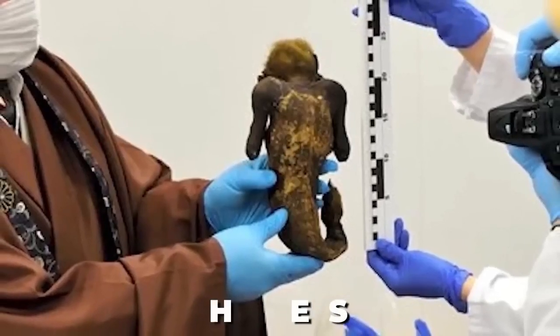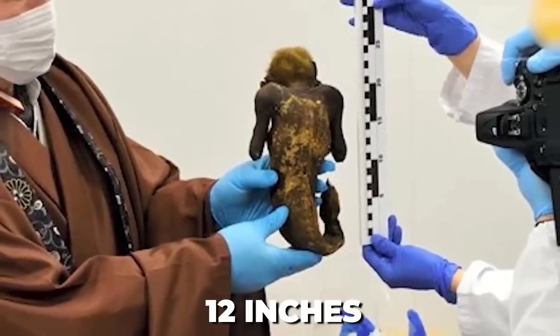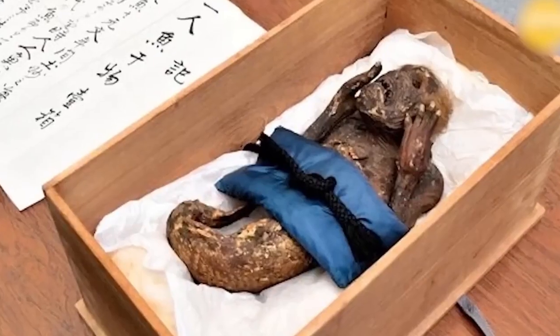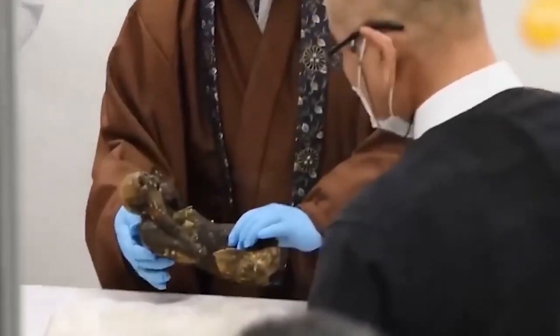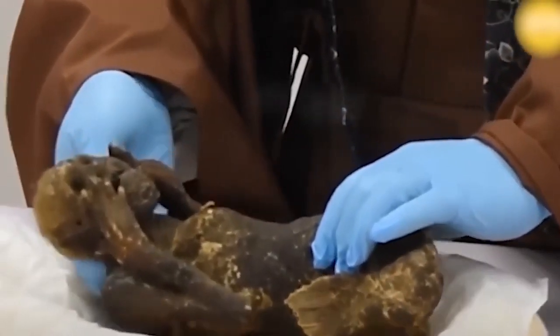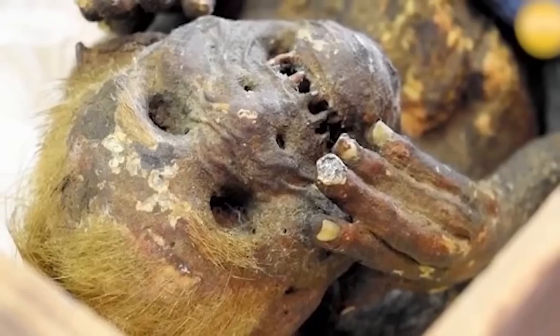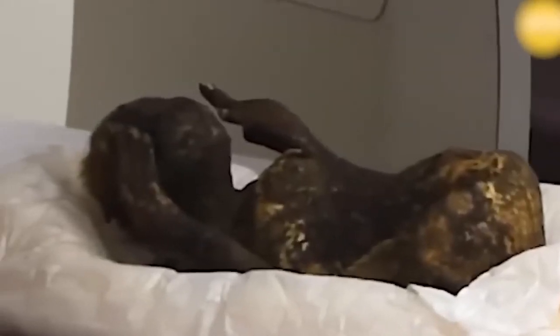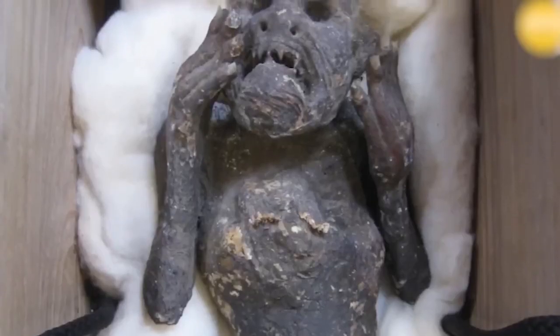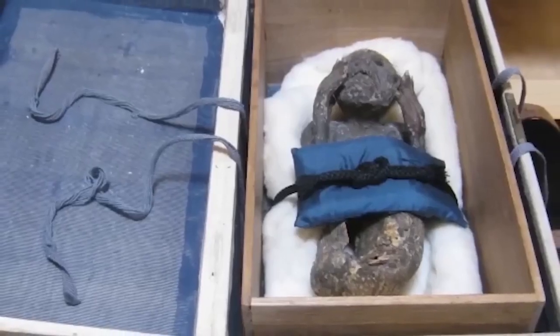This mysterious 12-inch creature might not look like the ones you've seen in the movies, but we can say that this is what a real mermaid must have looked like. It is said to have been caught in the Pacific Ocean around the 18th century and was mummified by the locals. For now, it is being kept in a museum in Japan, where hundreds of tourists visit it every day.